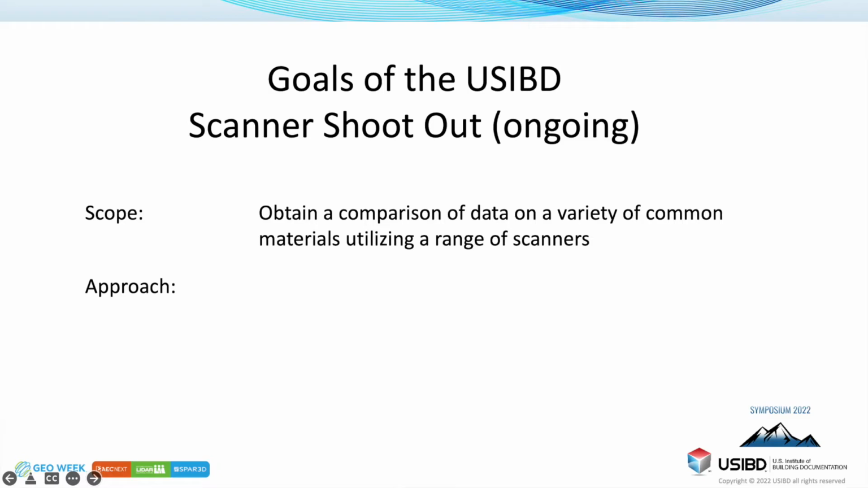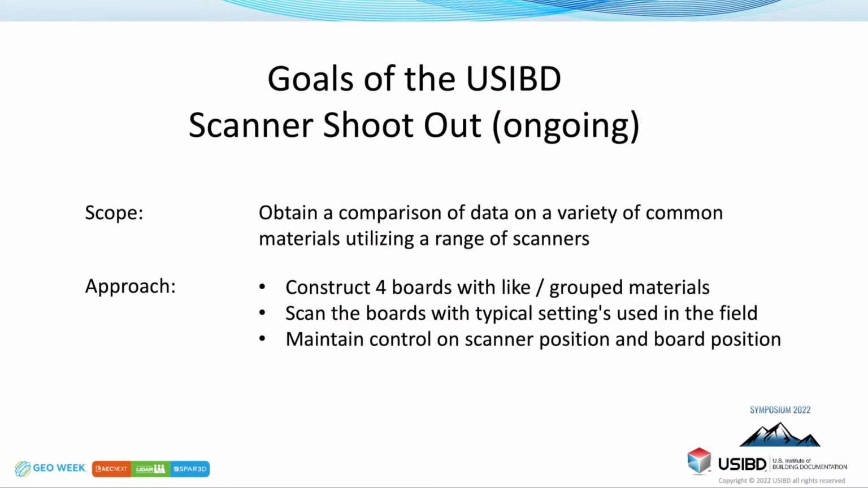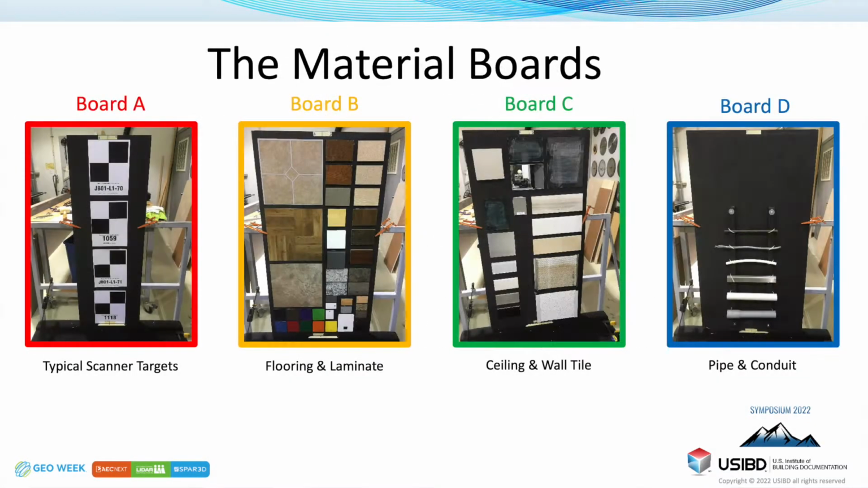So, the scope: to obtain comparison data on a variety of common materials, utilizing a range of scanners. We have four boards. Scan the boards in typical settings in the field, and maintain control of the scanner position. That's the key. Here are our four boards. The first one is what we used to lay it out, a series of targets on a board. Then we have one with floors and laminates, ceilings, wall tiles, and the last one is pipe and conduit.